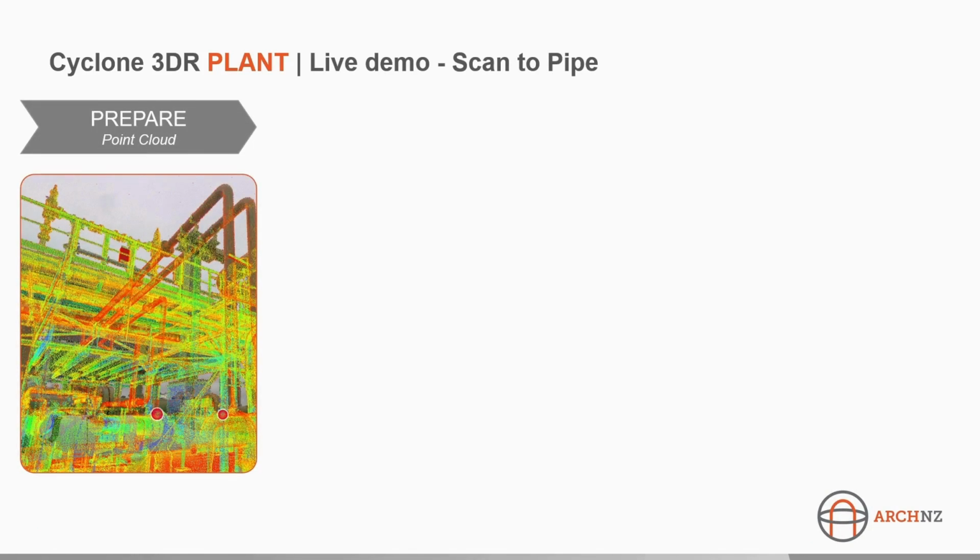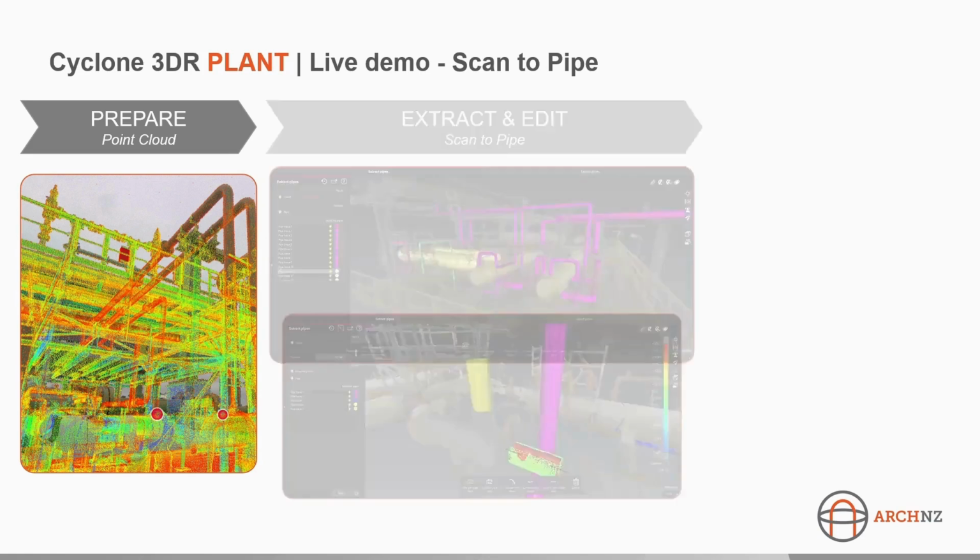So once you have your point cloud out of Register 360, you can import it into Cyclone 3DR. The simplest way to do that is to connect straight to your Register 360 database if you have that held locally. Otherwise, you can import an LGSx file, or there's plenty of support for all sorts of open industry file formats such as E57s, LAS, and the like. So it's particularly agnostic software when it comes to point cloud import.